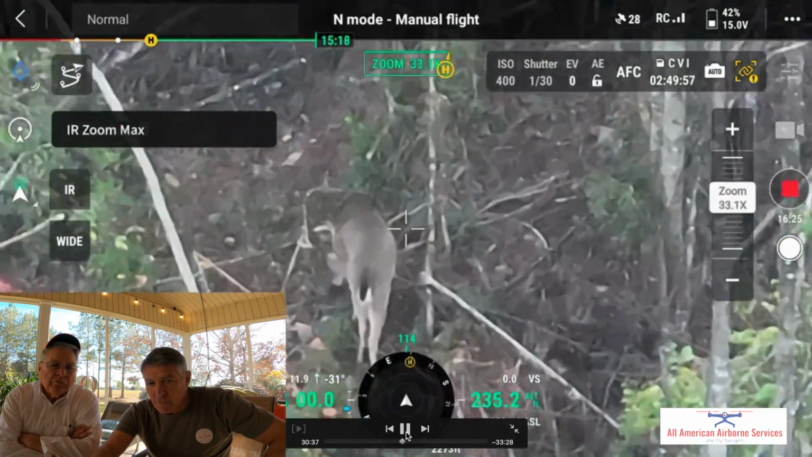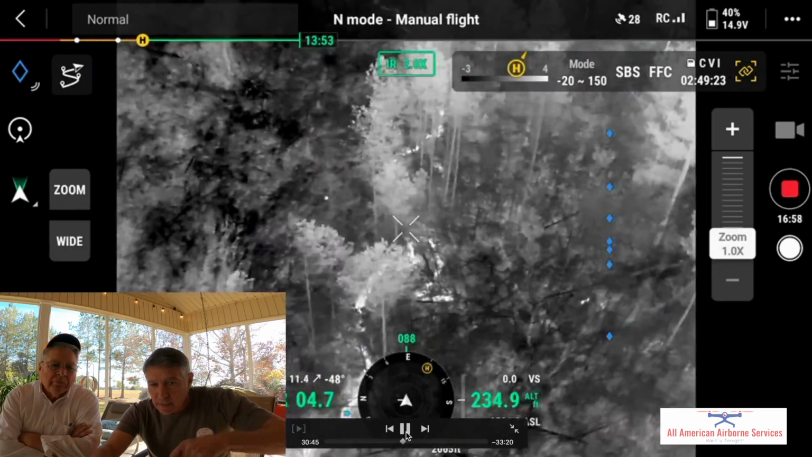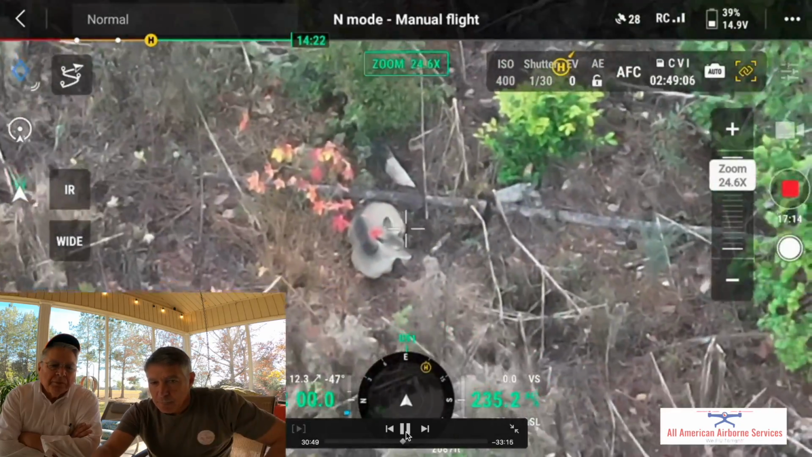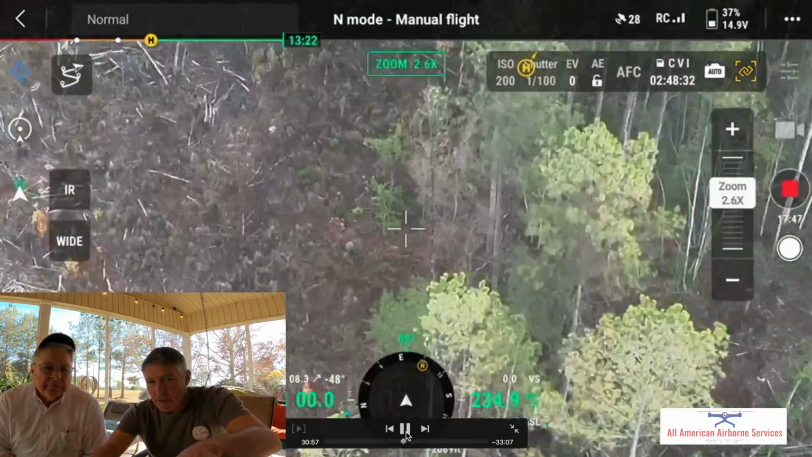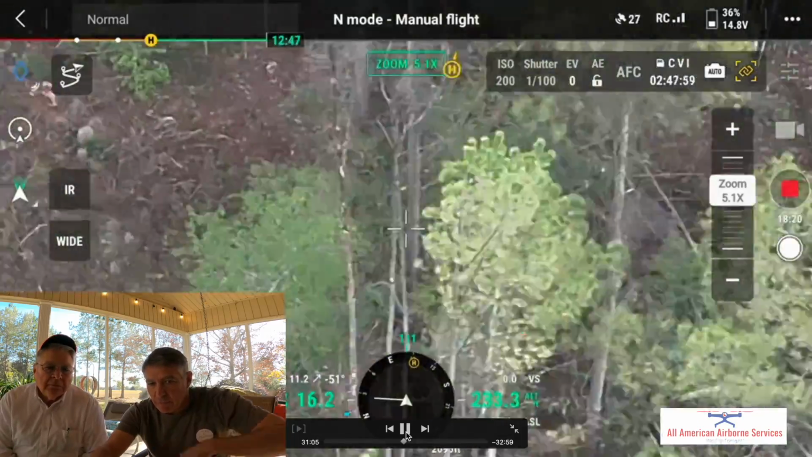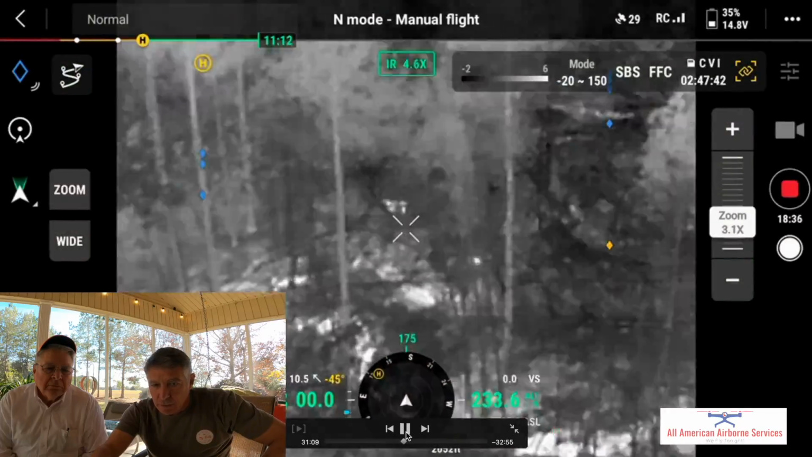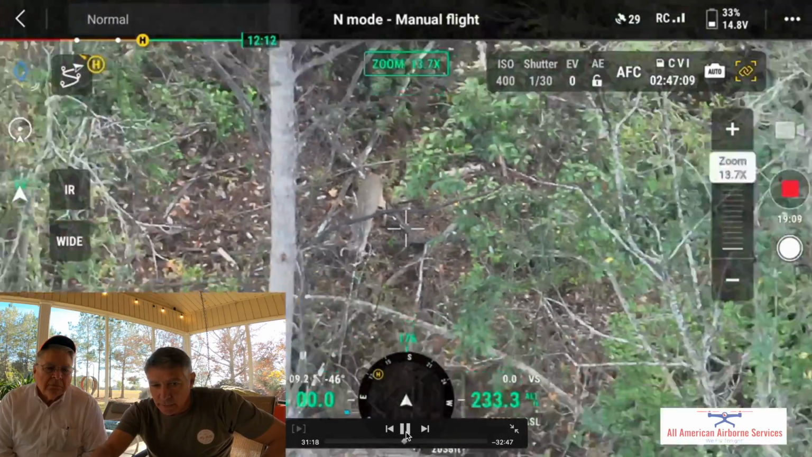He's gone for another round towards her. He's going back, and he's going to cross that creek and go to her again. And she went and bedded down a second time. She crossed the creek. As soon as she got away from him, she bedded back down, and now he's gotten downwind of her, and he's coming back over to basically harass her again. I'm sure he wouldn't call it that in court, but